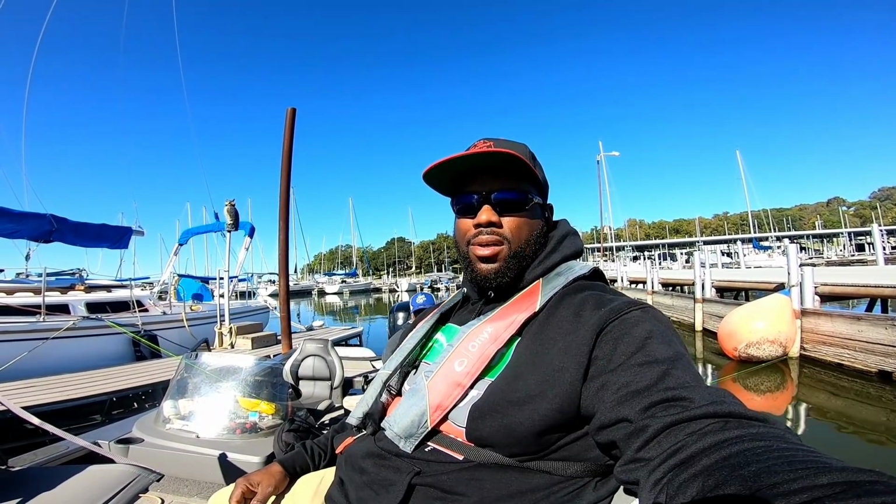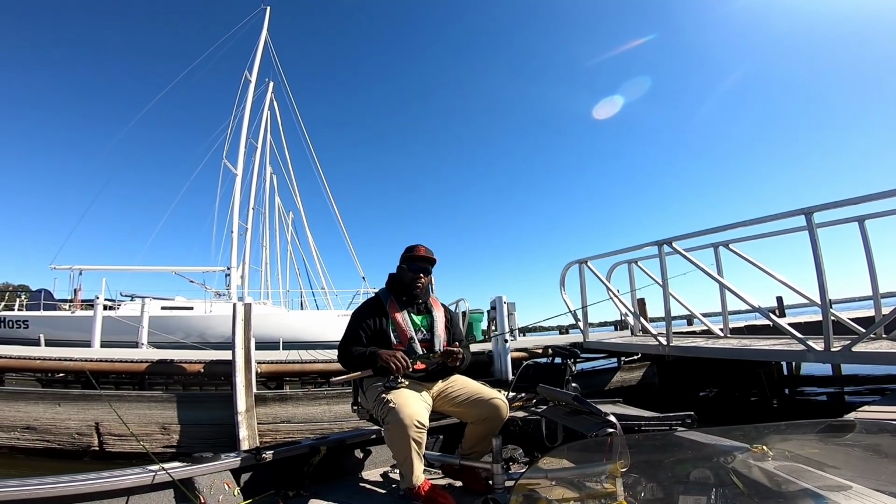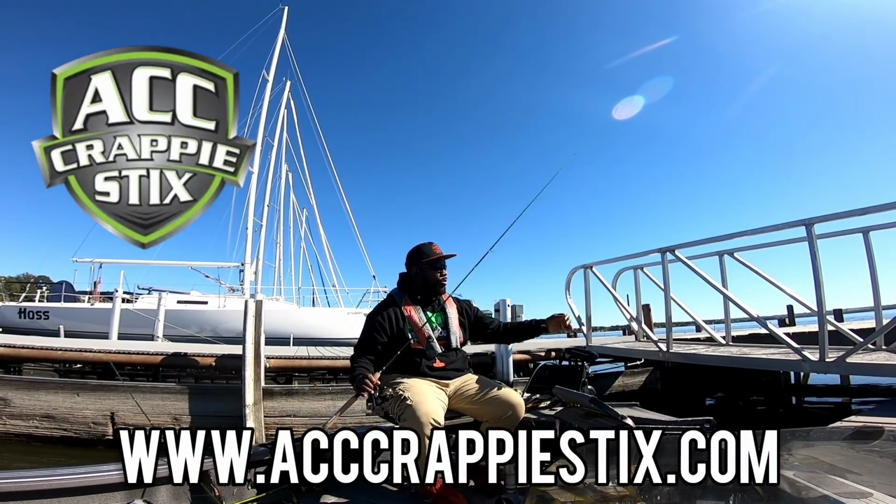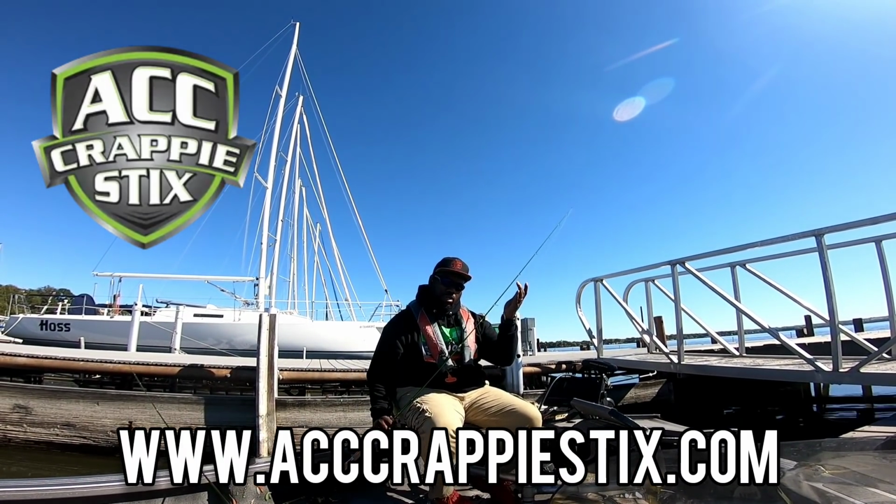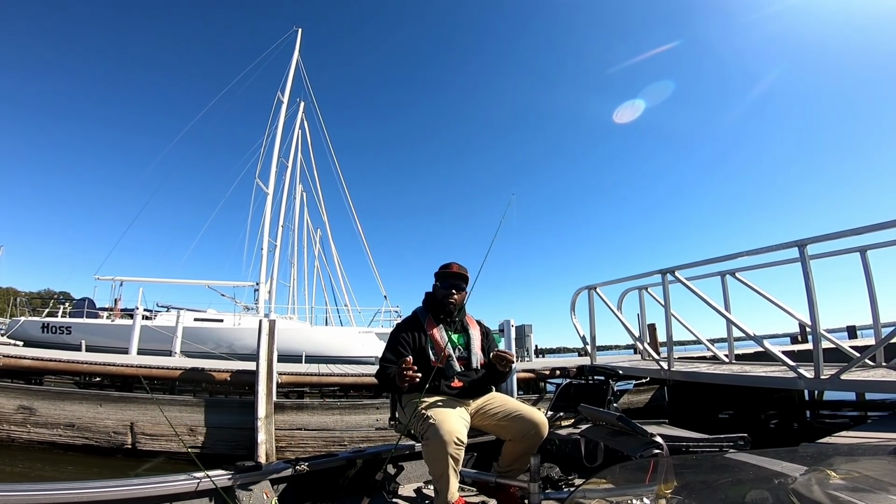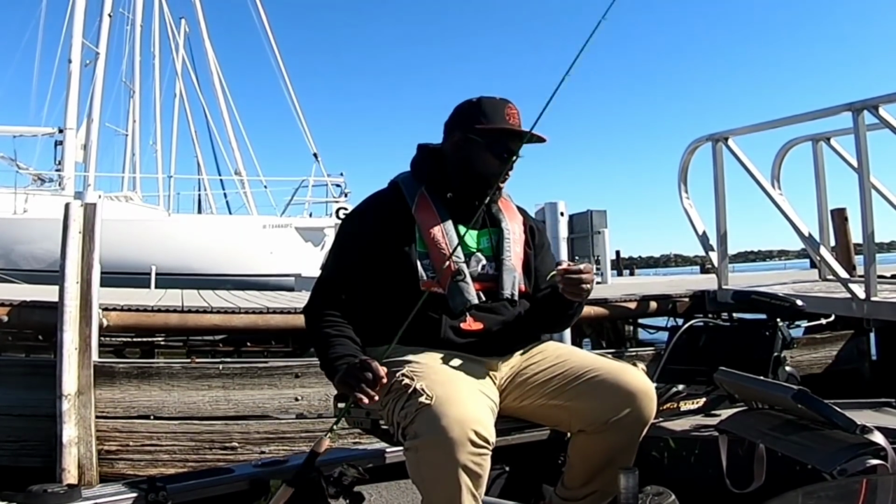Not much different from a dock. I mean, essentially it is a dock for sailboats. Let's see what we can do. All right, guys, so today, man, for this stuff, we can't use the long rods. I'll have this 6.6 ACC crappie stick. We're gonna be using a tungsten head just because of the way that it falls. Might need to fish deep, might not. I'm not really sure right now. And then we're gonna be using a jig from Brush Pile Jigs as well.